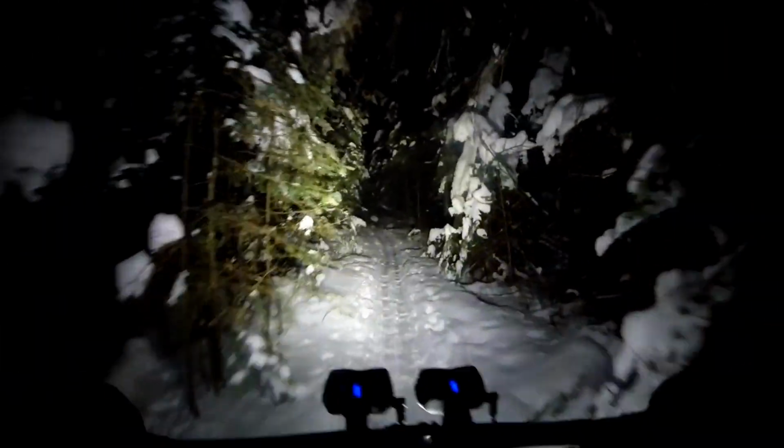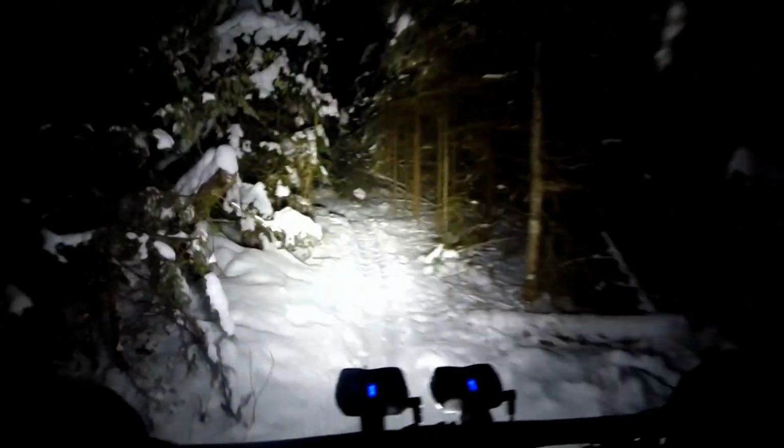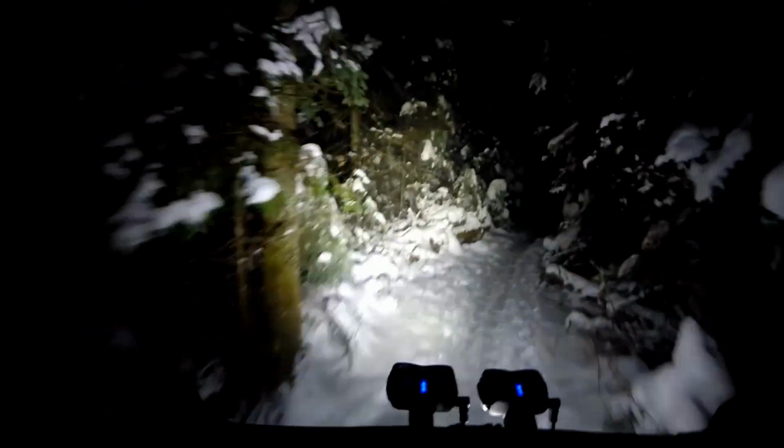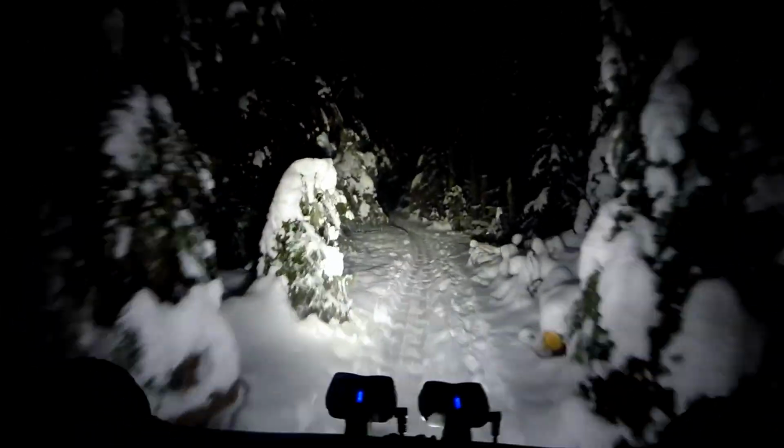Really wide ones, backcountry cross-country skis. It also looks like the last people that came through here were fat bikers. Very nice conditions in here.